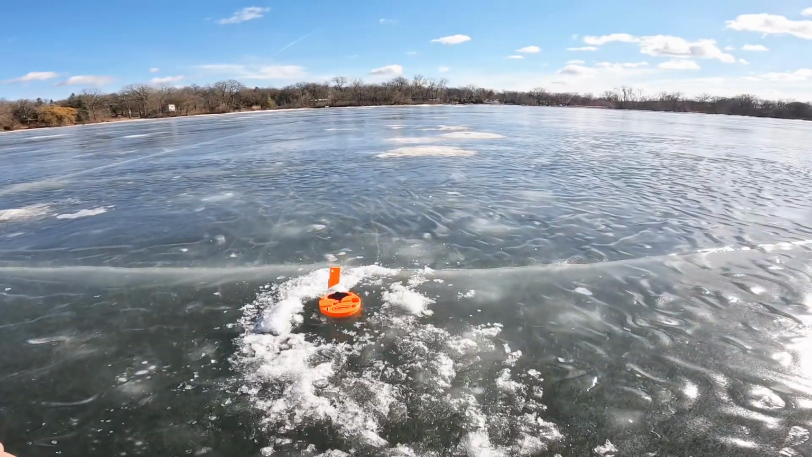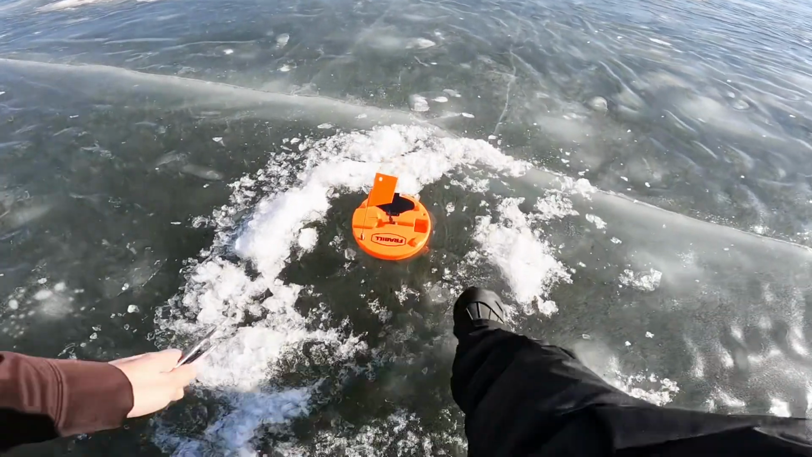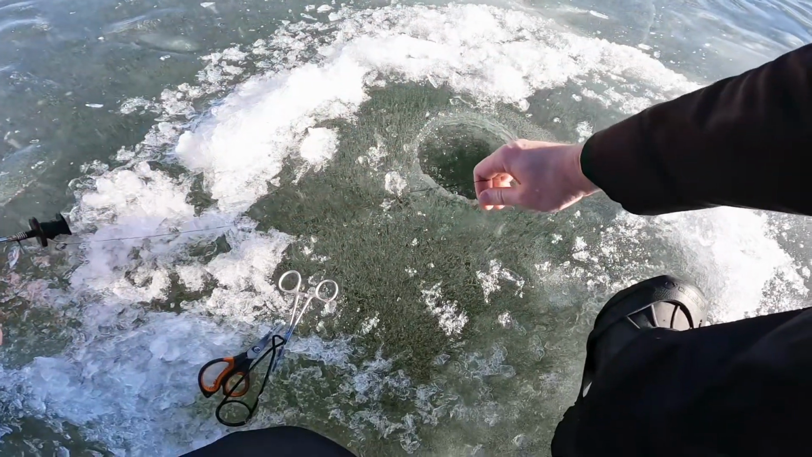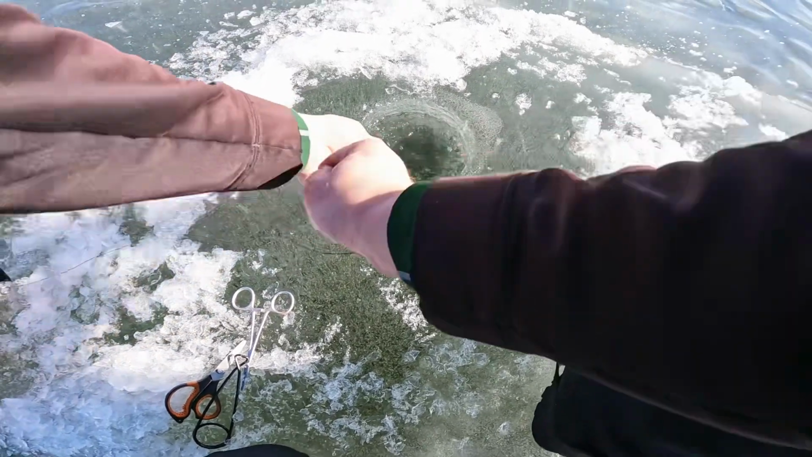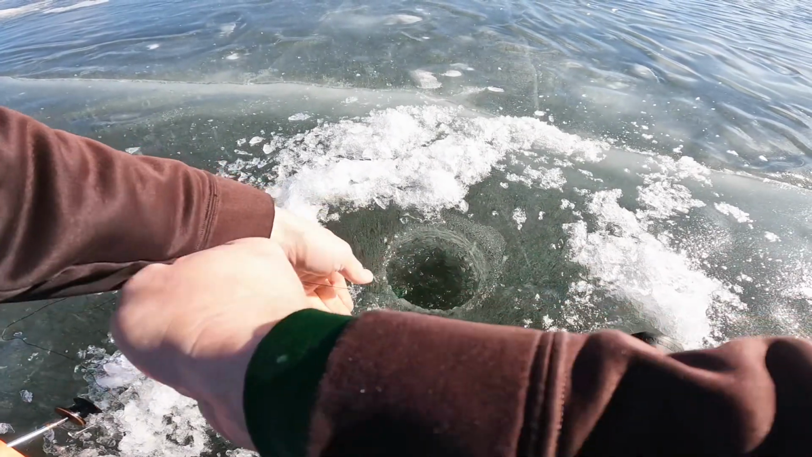Oh, it stopped spinning. Well, that's not good. We'll give it a second. Oh, there it goes. That's definitely a fish. Definitely not my minnow. That's still there. Yep. Got him. Doesn't feel... Ooh. Didn't feel real big.